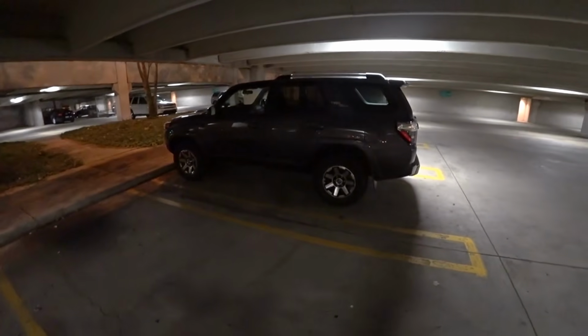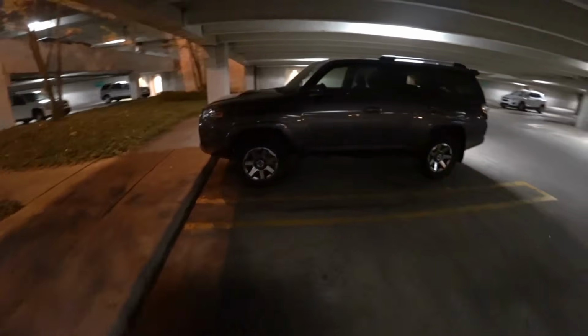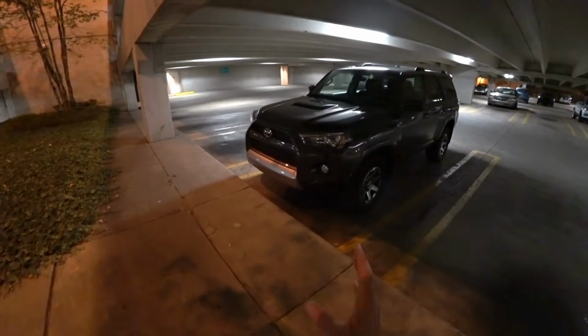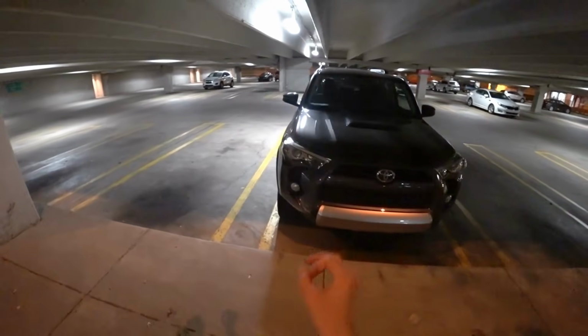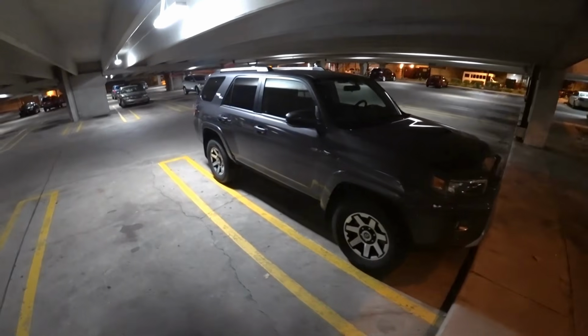Chris here. We are back this week with a new press car to test, film, and review. I wanted to film this one at night. This is the new 2017 Toyota 4Runner TRD Off-Road. Not the TRD Pro, this is kind of the more street-friendly version.